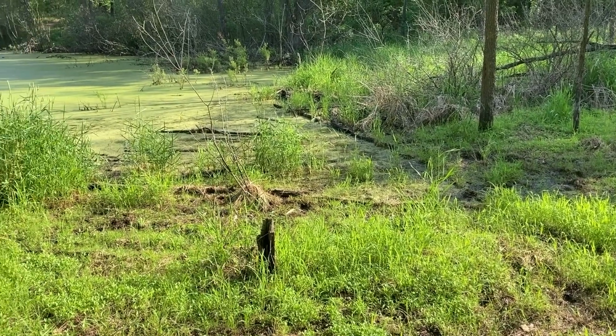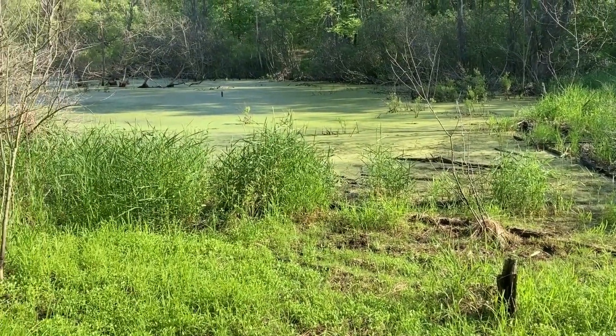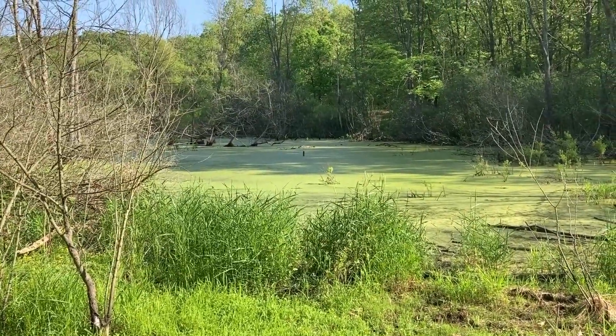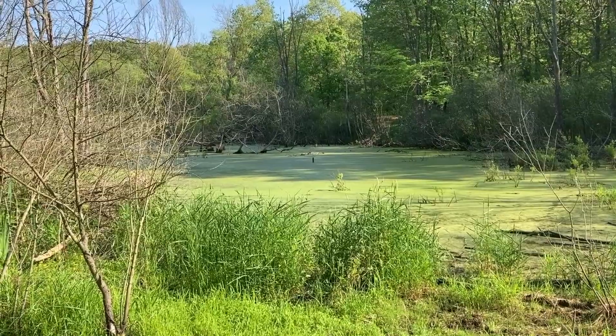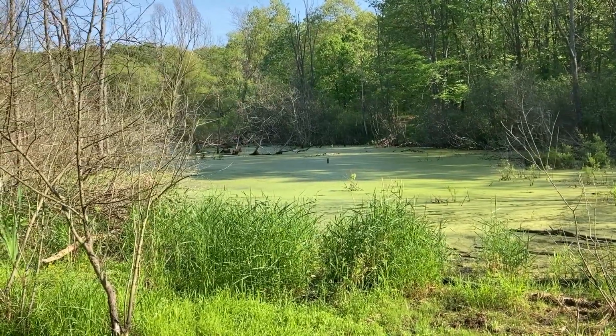Come upon supposedly another pond, but it's more like a wetland area. And it has its own beauty. I like the little plants sprouting up in the middle that are highlighted by the sun. Of course, there's some dead trees in the background too that add to the texture of the shot.